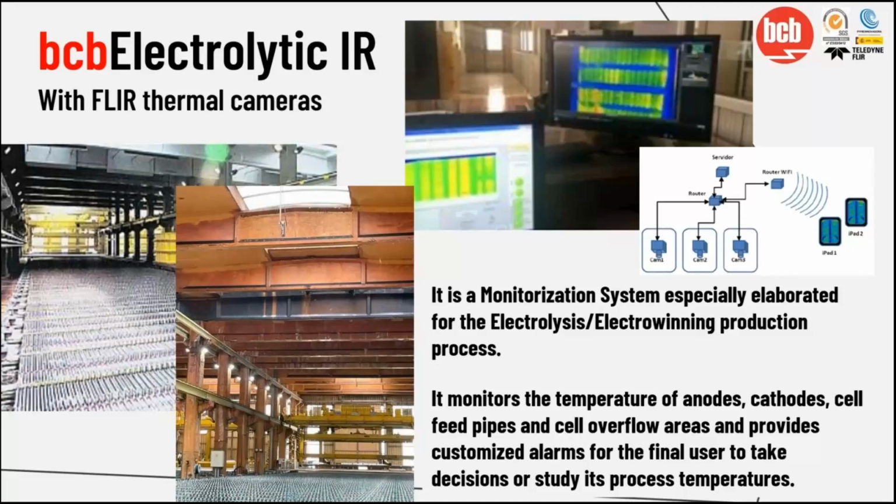It's very important to say that this is not only a software which is built once as we think it's going to work, no. It's very flexible software for being tailored to any application of this type, like electrolysis.